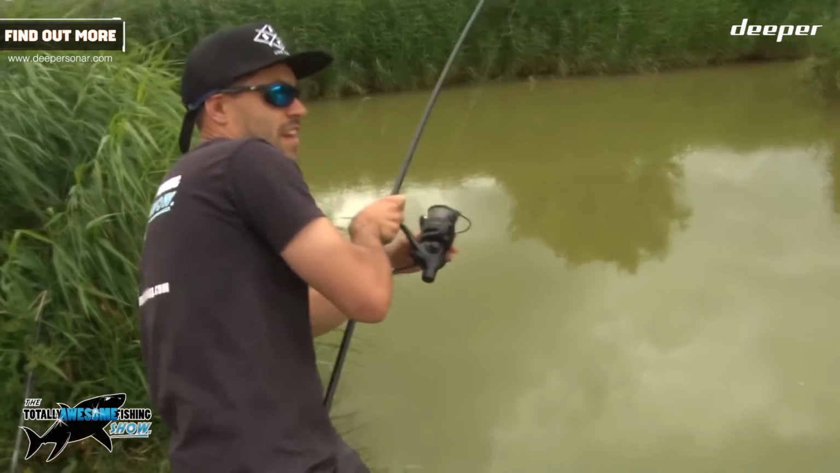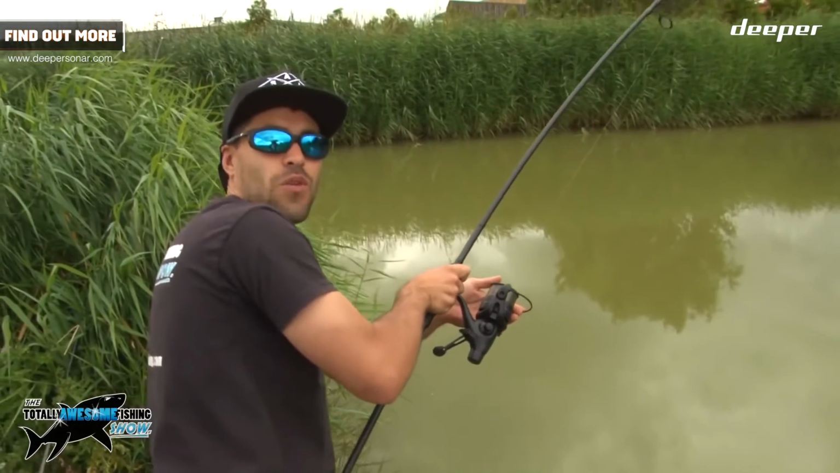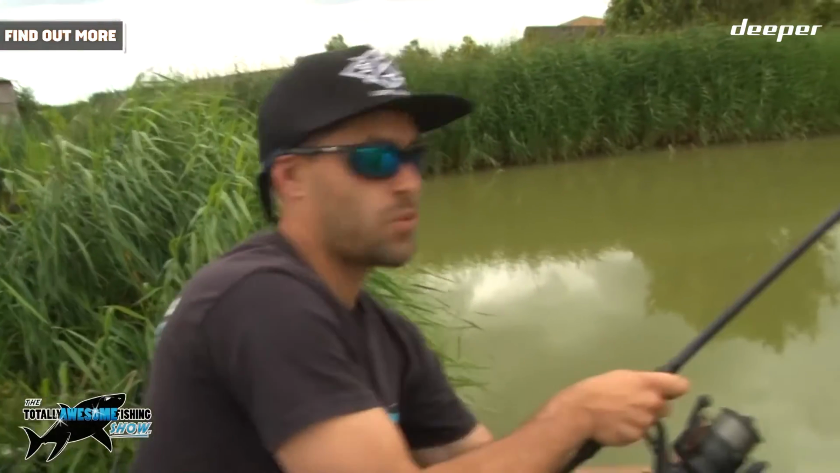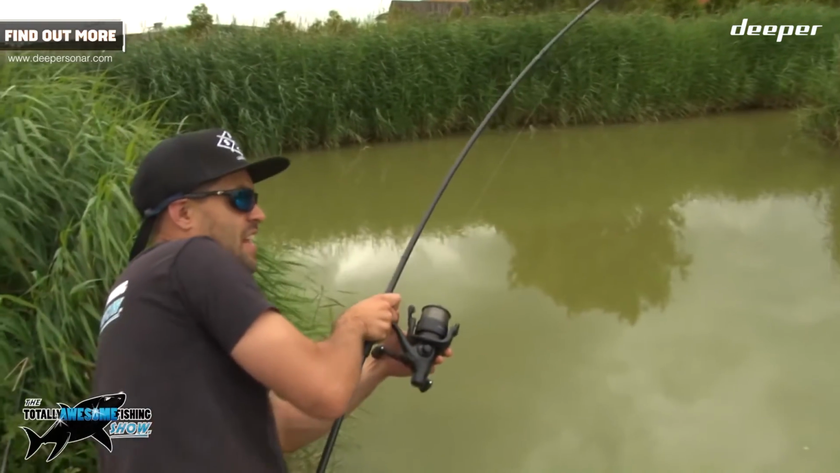Give that some power. Tell you what, this is a 2 3/4 pound test carp rod. It's not the strongest carp rod, but it's way stronger than the rods that you use. Yeah. And look at the bend in it. Yeah, keep it on that angle. Keep it on that angle.